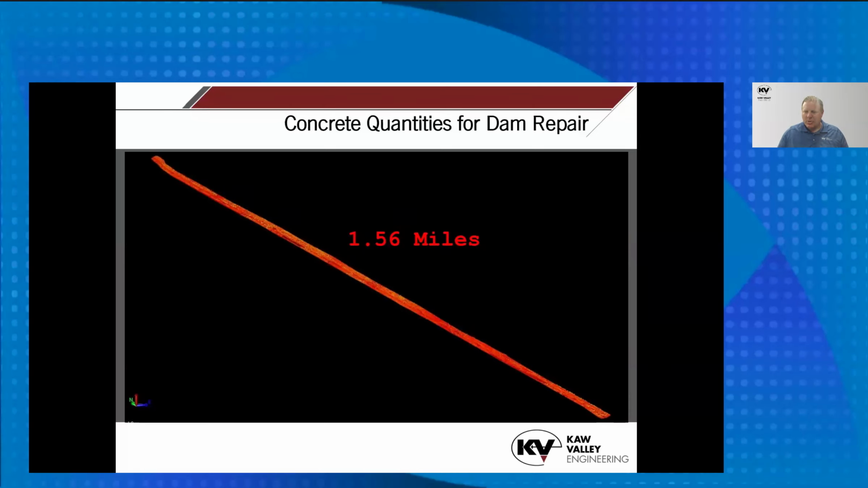So they wanted to get as accurate as possible of what was actually placed versus what their concrete tickets showed. So with that challenge, more detail was needed than what you could get with a terrestrial total station, just out there shooting points with a rod and a prism.